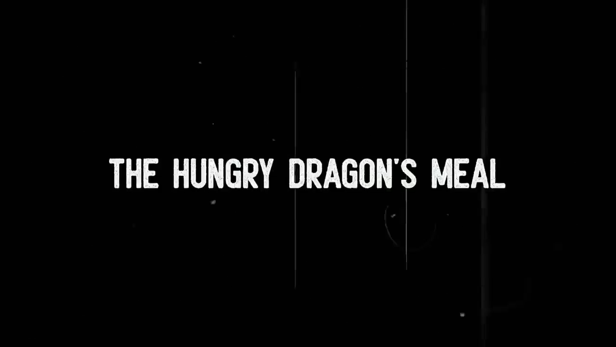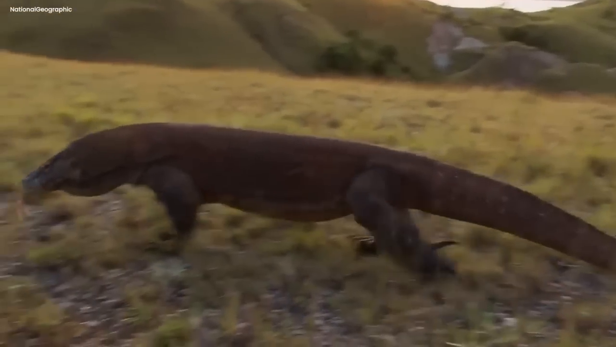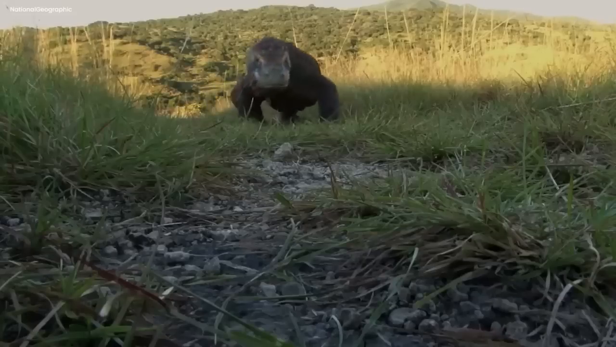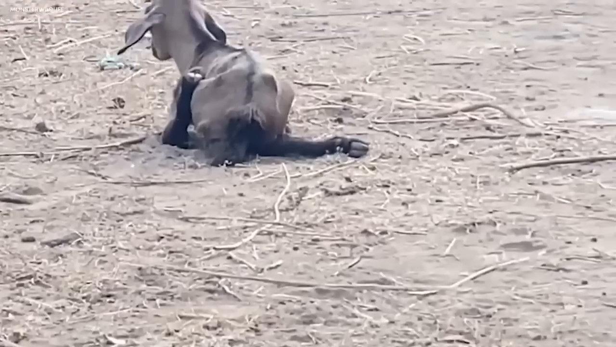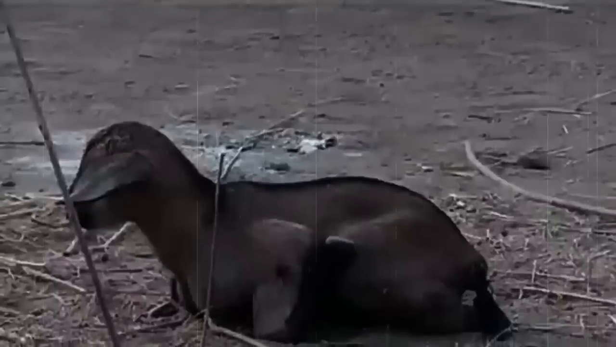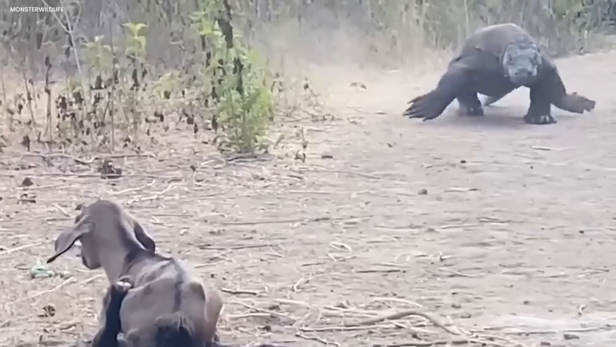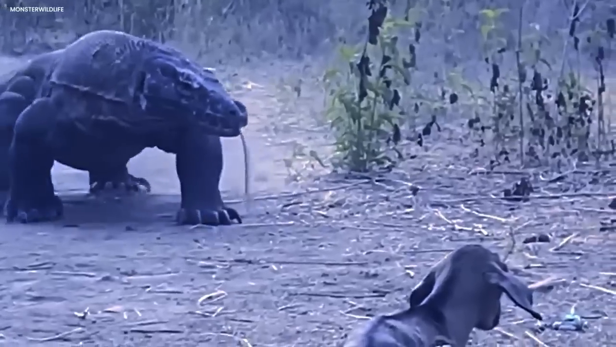The Hungry Dragon's Meal. In a wild land where the sun always shines, a big-scaled monster with sharp teeth lived. This monster was known as a Komodo dragon, and it was always hungry. One day, a small innocent baby goat wandered into the dragon's home. The baby goat was curious, with soft white fur and a flare in its eyes.